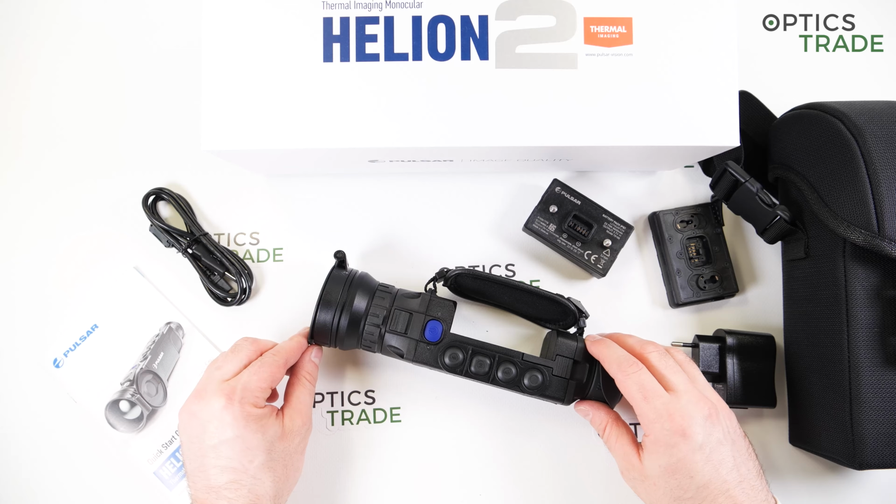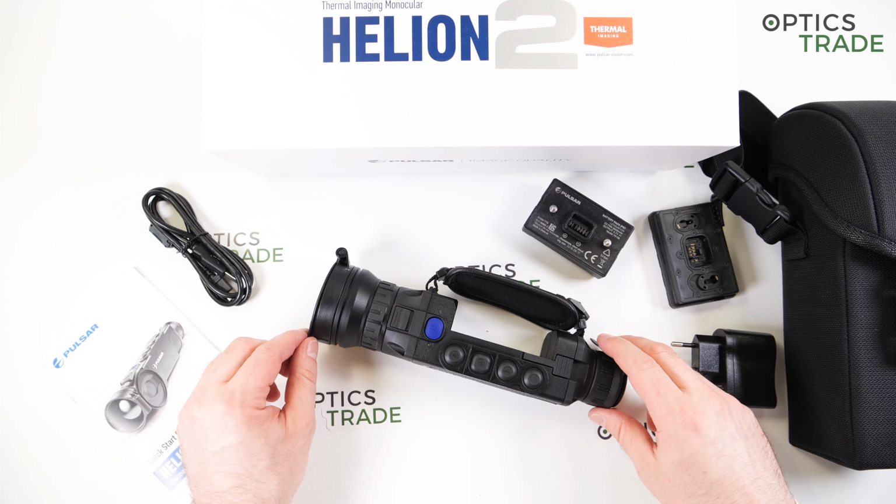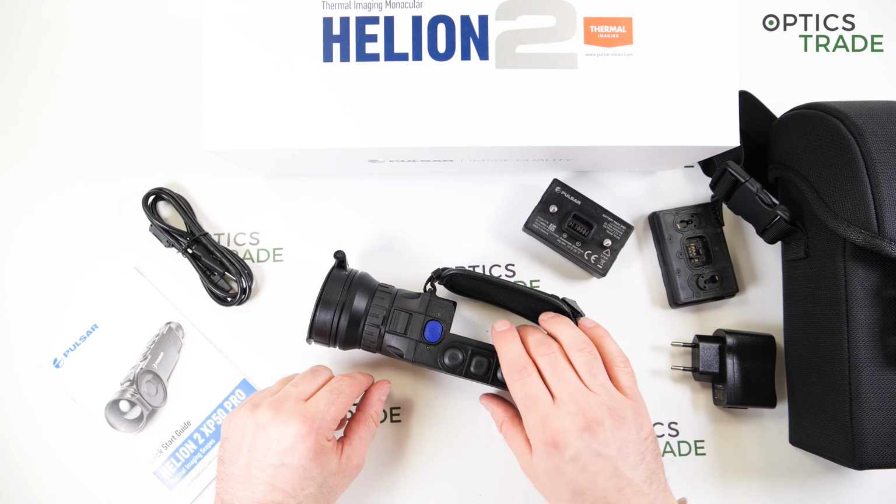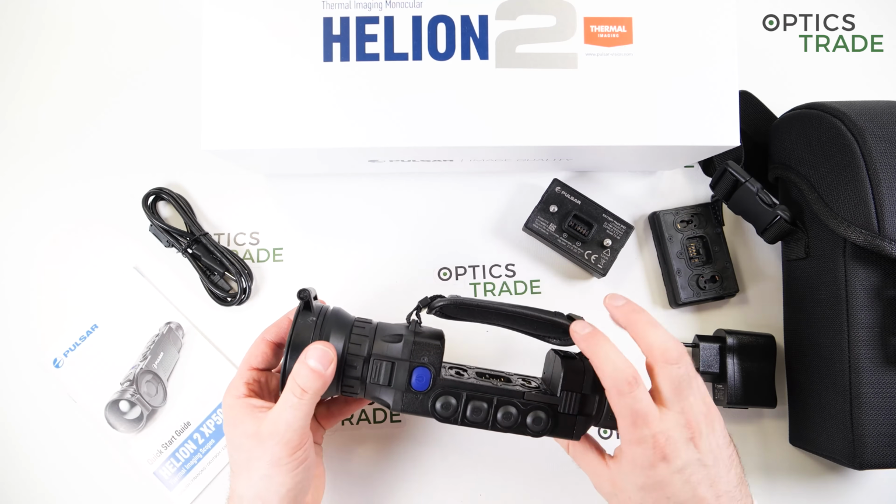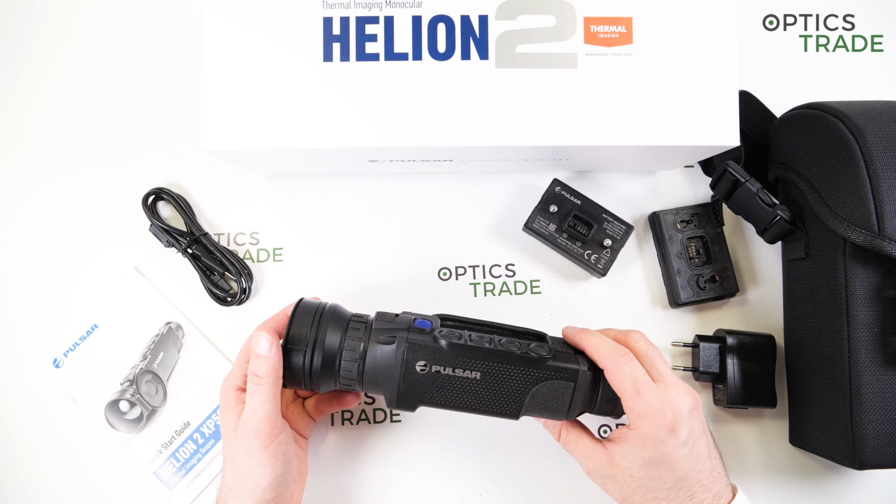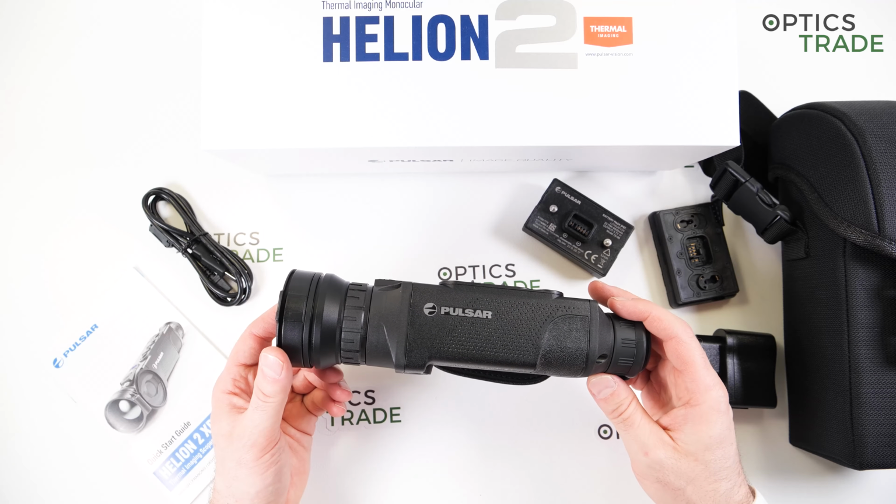They're really owning the whole market. I would say everybody else is just catching up with Pulsar. Nobody is leading the game except them. They're made in Lithuania. They come with a 3 years warranty, even though in my experience you are able to count on servicing of your device even much longer than just the period of warranty.